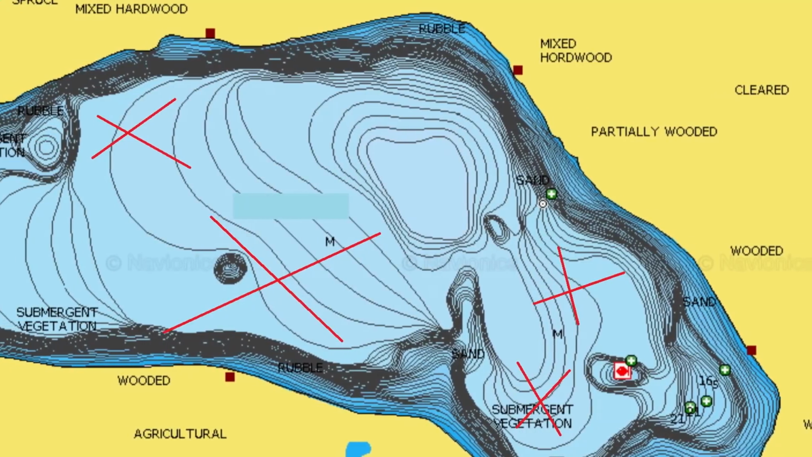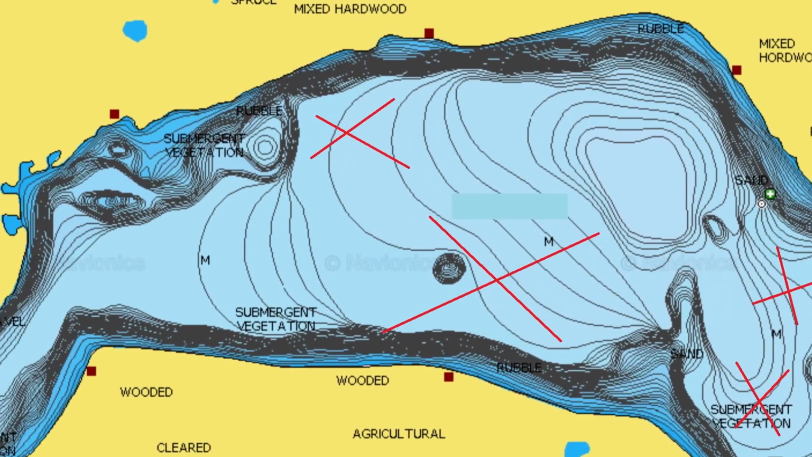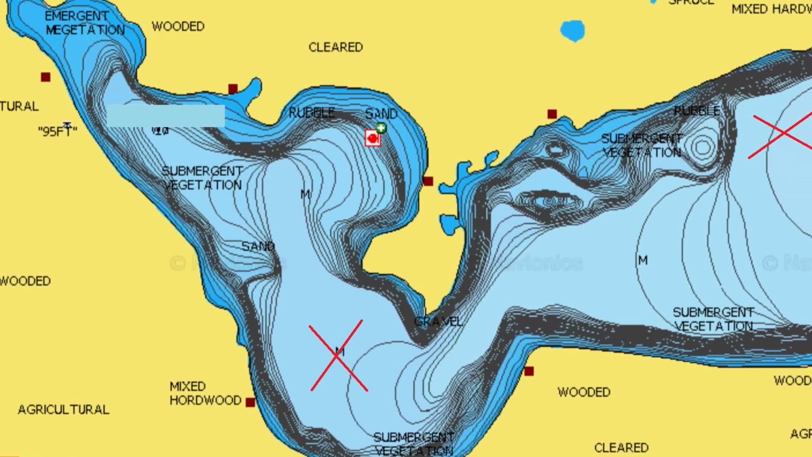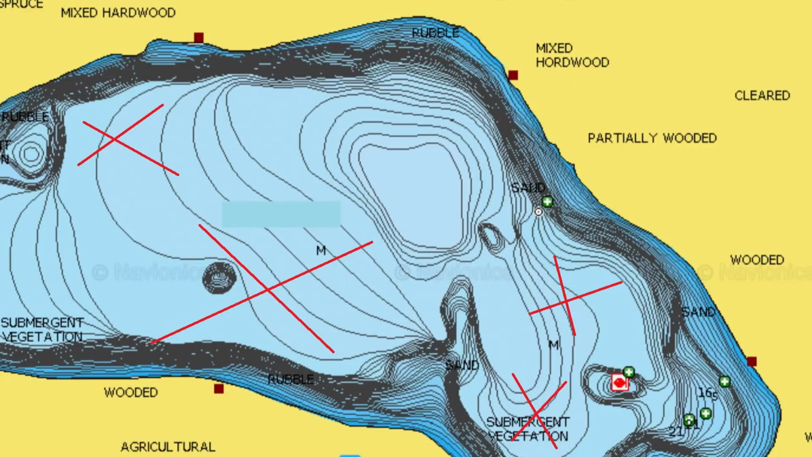Okay, this is a fairly good sized lake. It's about 4 or 5 miles long. The widest point is about 1.5 miles wide. So there's definitely a lot of water to cover. So you really want to isolate different sections. These fish are probably only going to be in that 10 to 15% of the water.